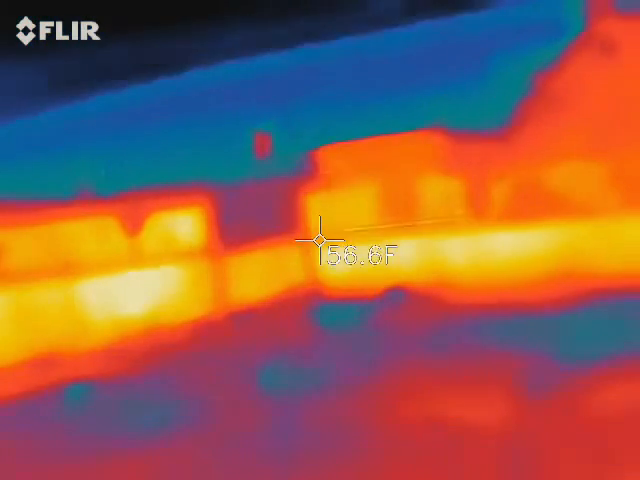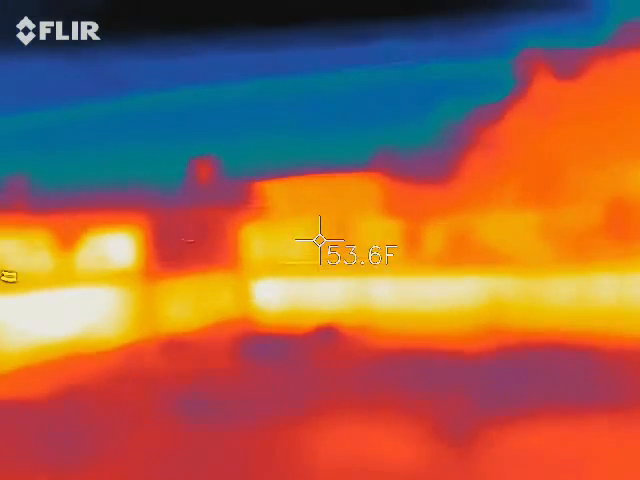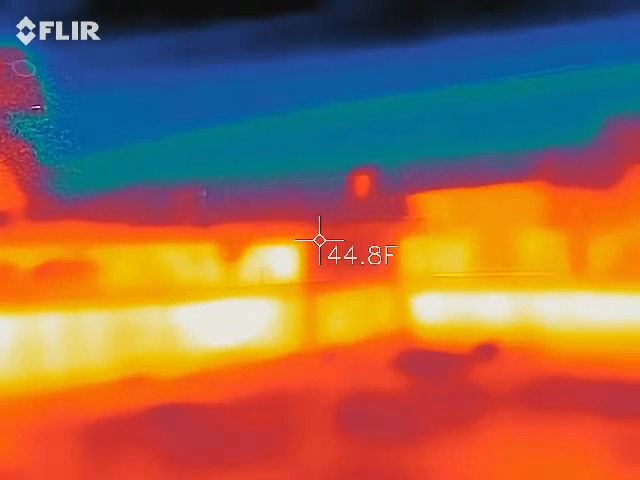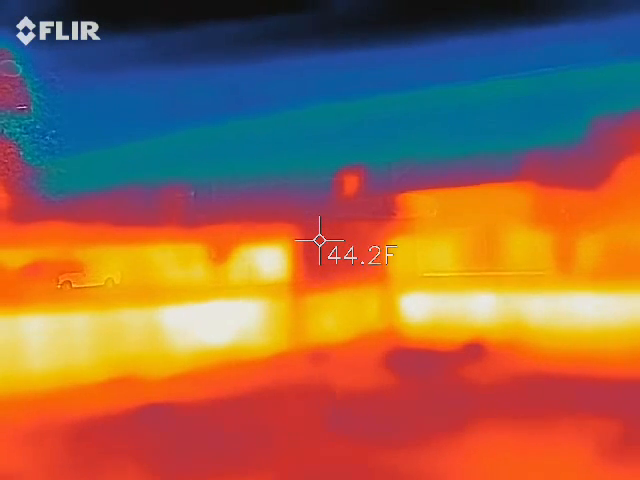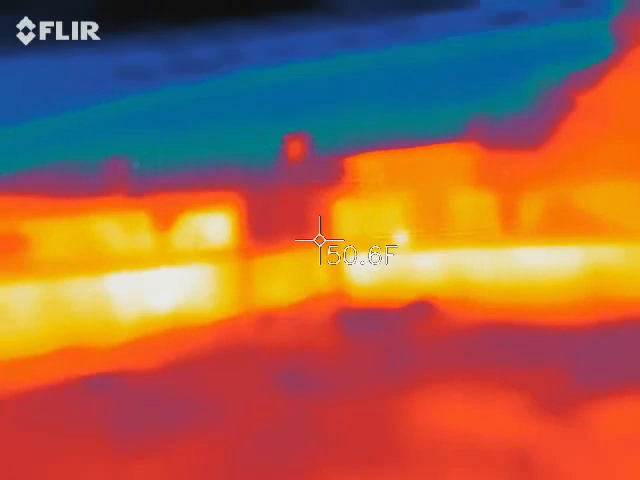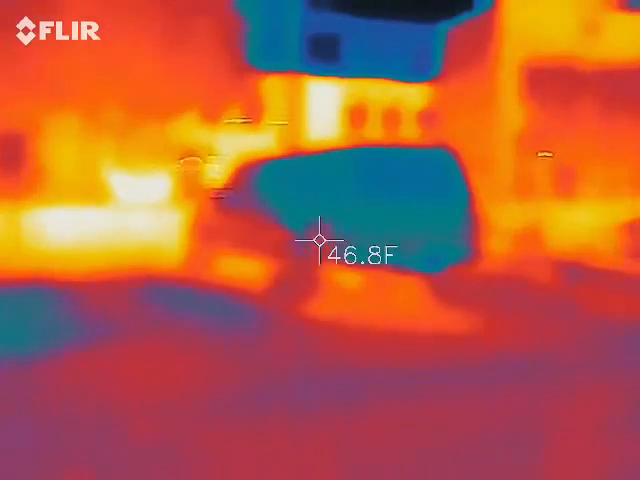Let's look at this sign here. What do you got for that sign? Right there, you know? What do you got for temperature? 43. Well, I'm 44. No, 50. 43. We want to see if there's a big difference between them. That means something. You're capturing the surface. I'm capturing the air between here and the surface. Look, there's science mixed in with this craziness.